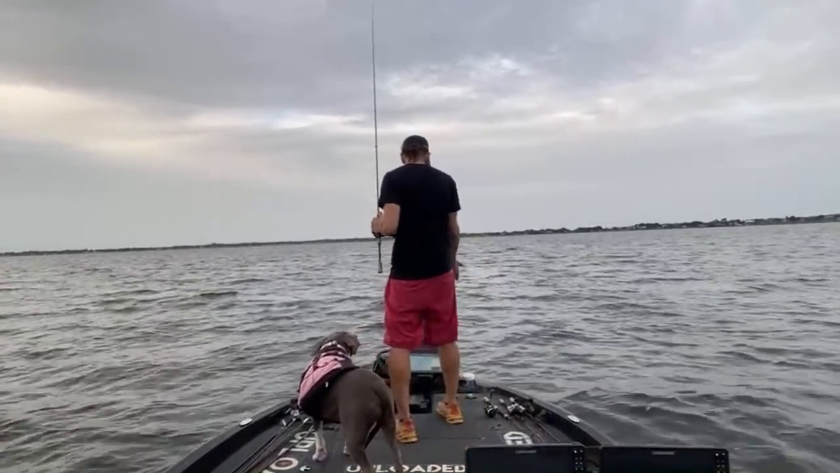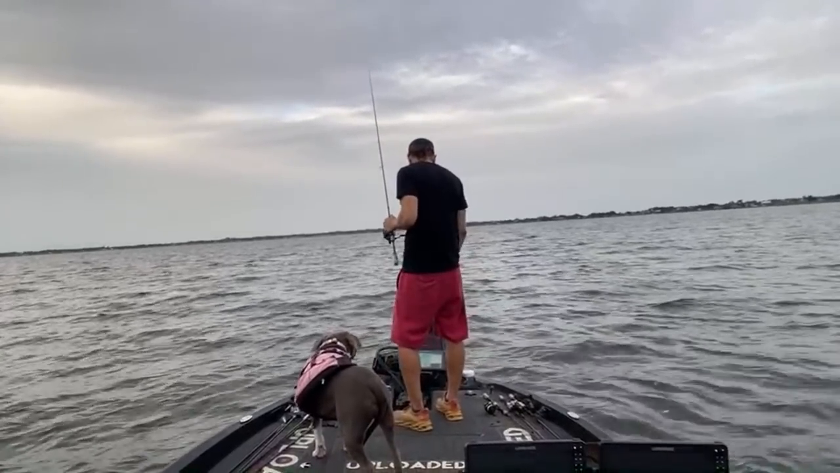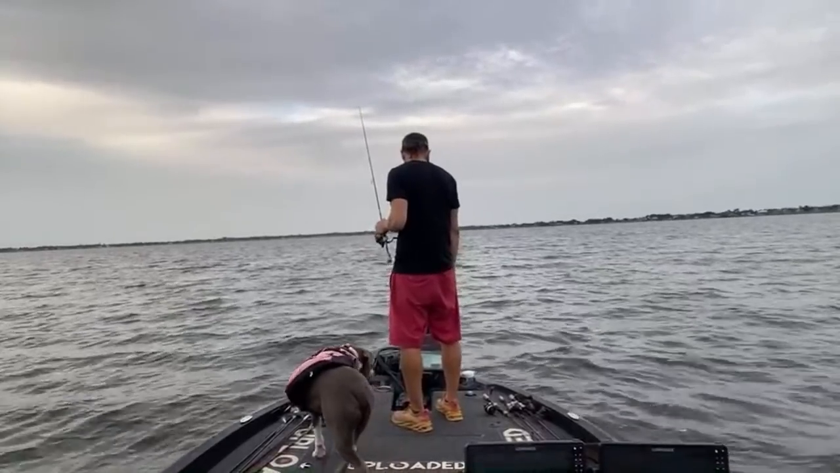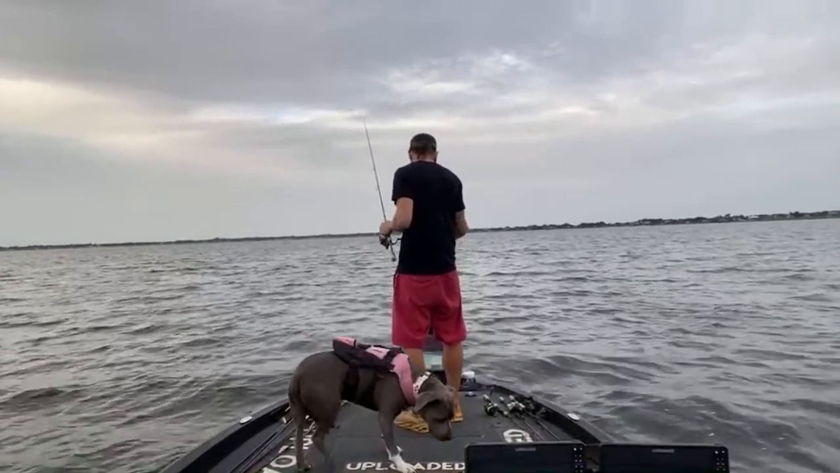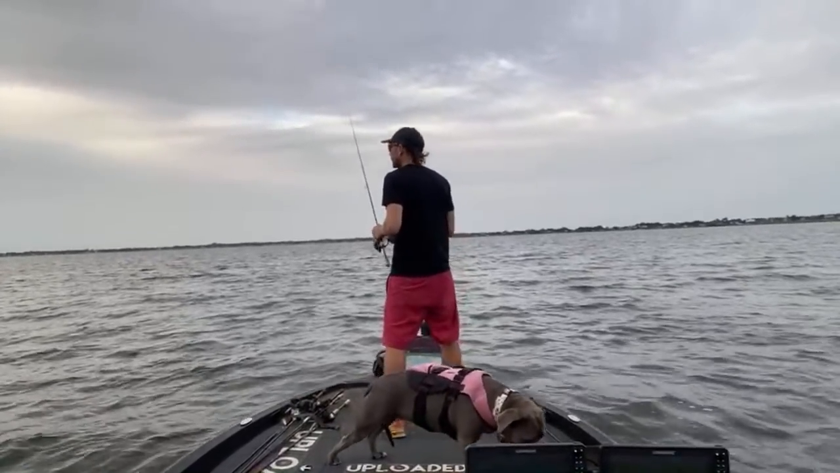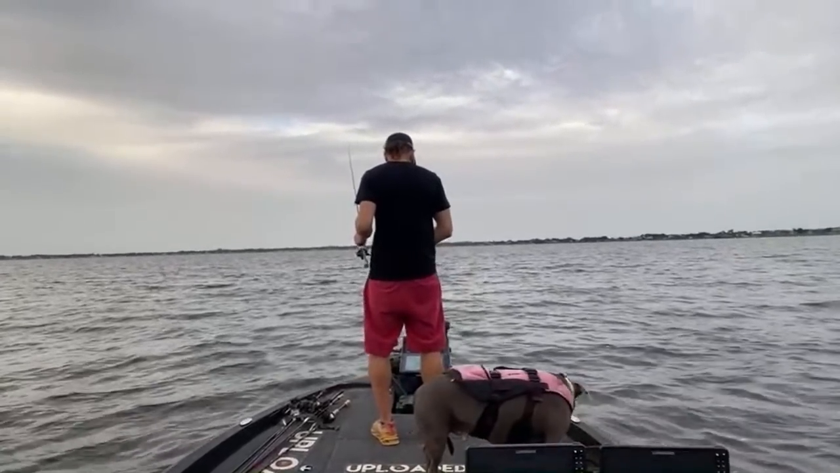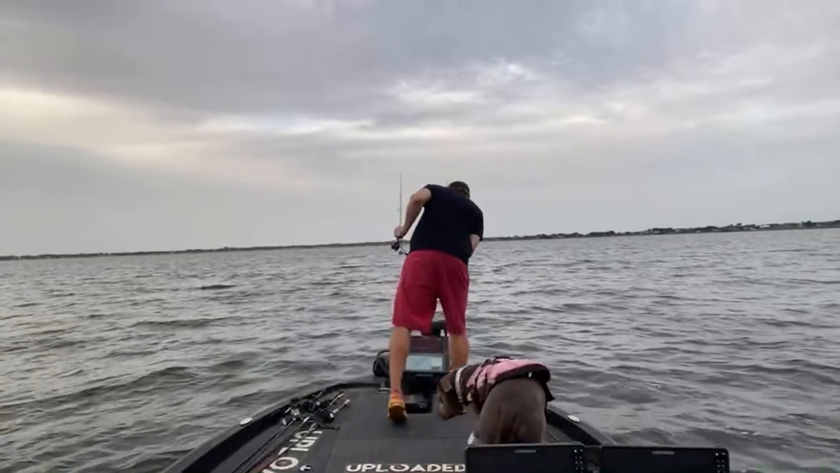But yeah, on structure scan, the dots will show up a little bit brighter, a little bit larger, and that's how you can kind of tell the difference between bait and bass. It is not a linear proposition. It's not super straightforward, but it is doable.